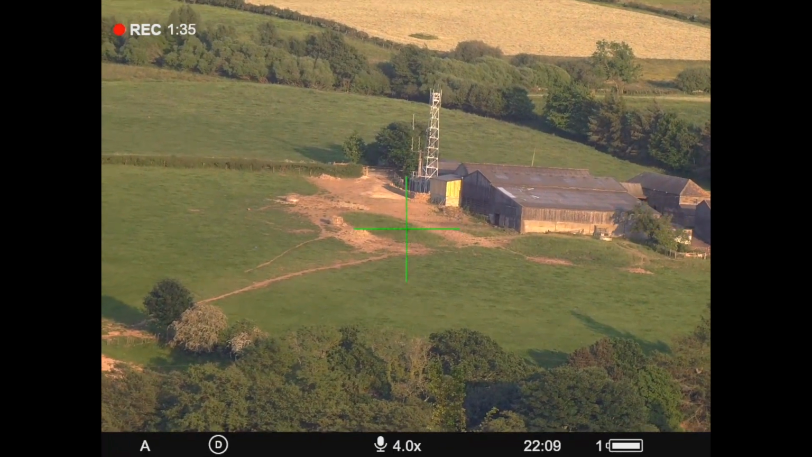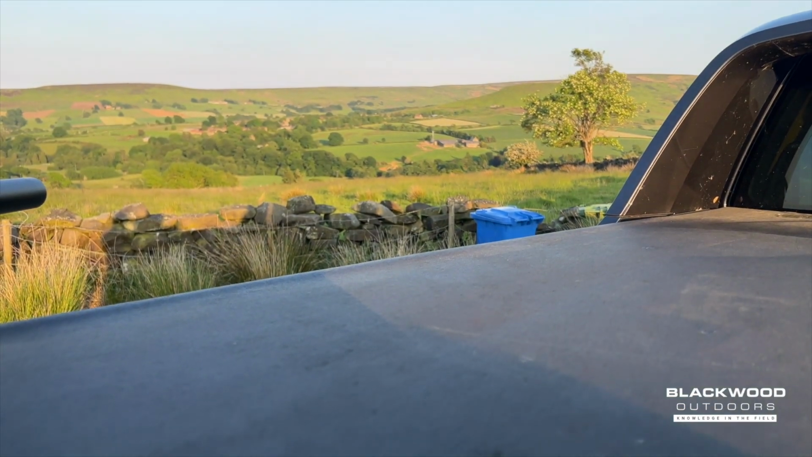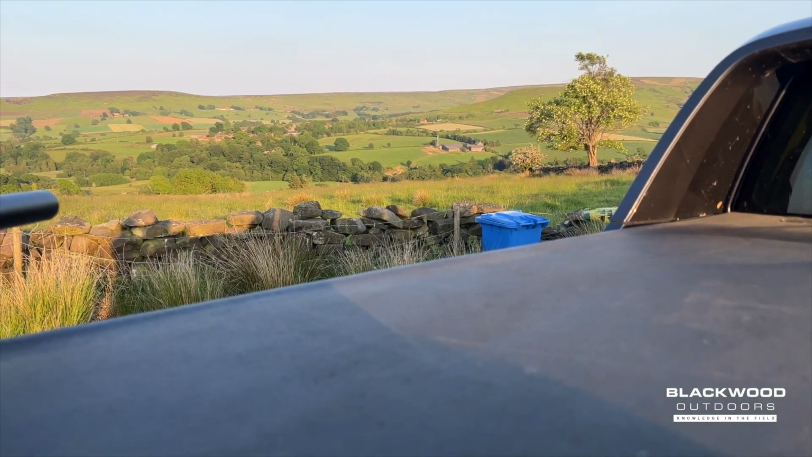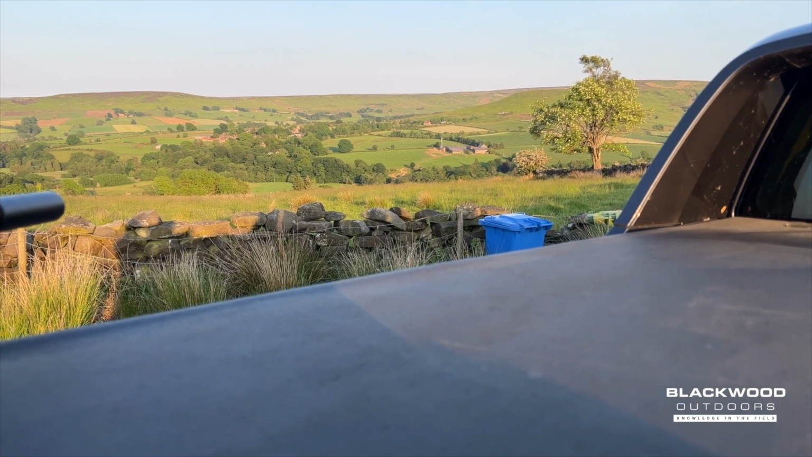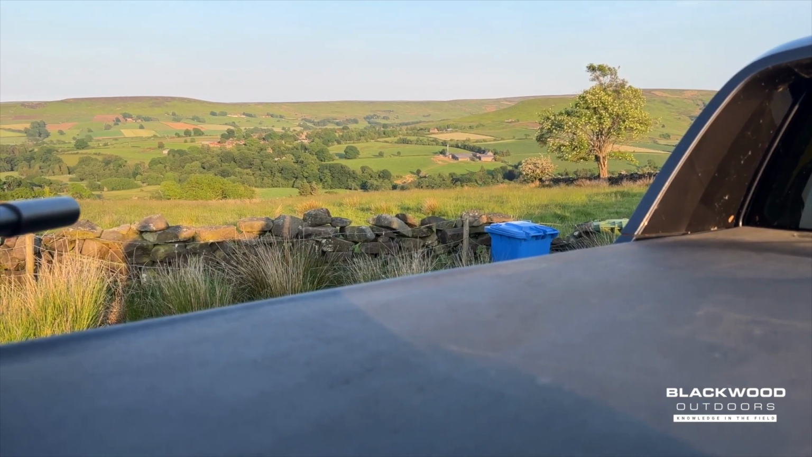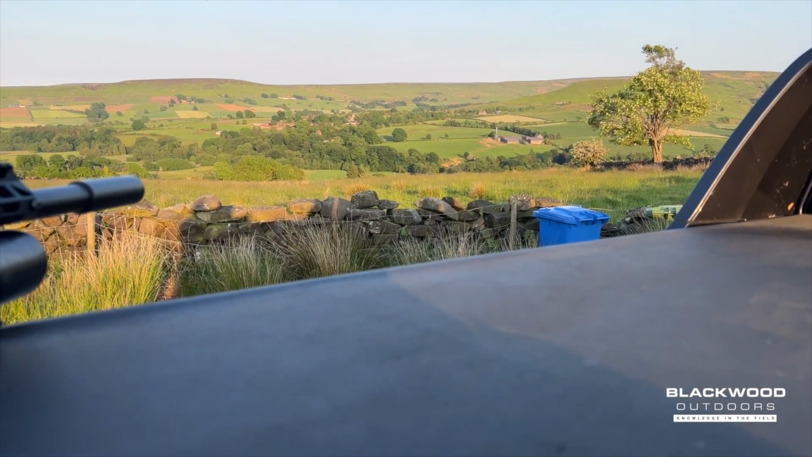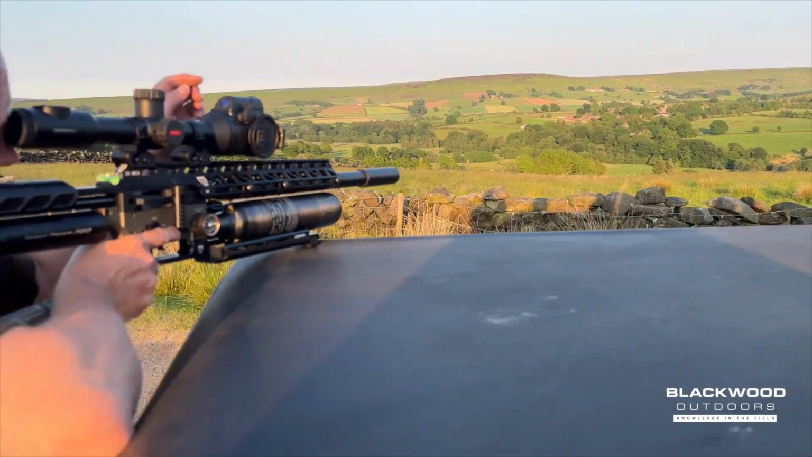Miles away with this thing. We're looking down, and that building there is actually what must be 1200 yards away, isn't it? Yeah, it must be somewhere about. When I just looked down there, if that was a fox right in them dirt tracks, you could shoot a fox, couldn't you? Yeah. Easy at that distance.